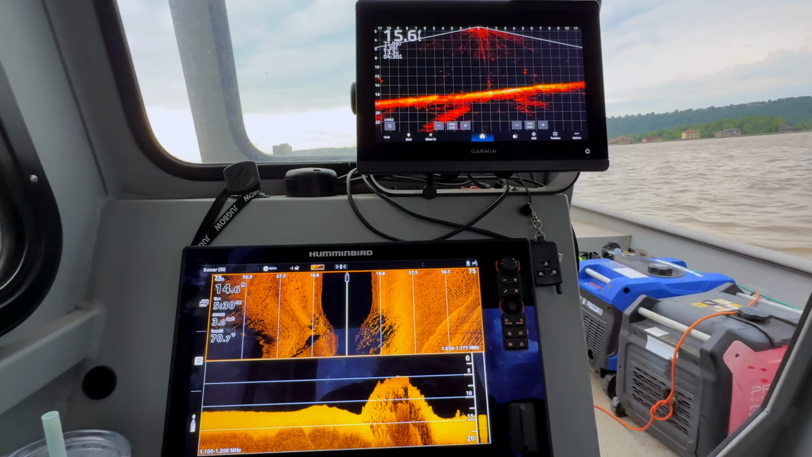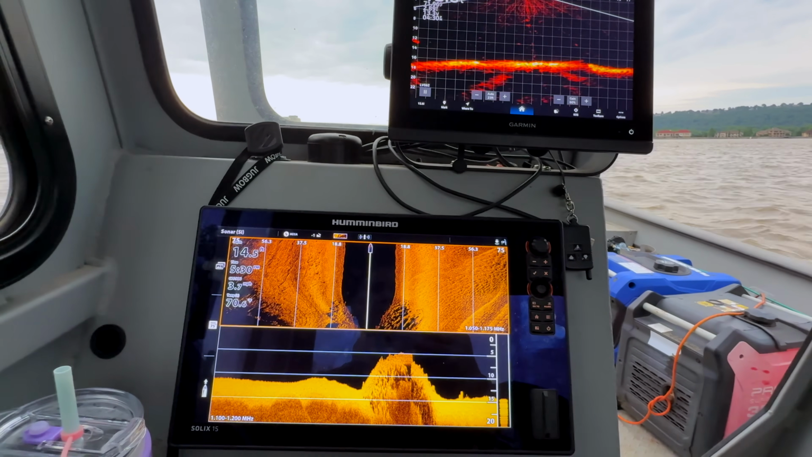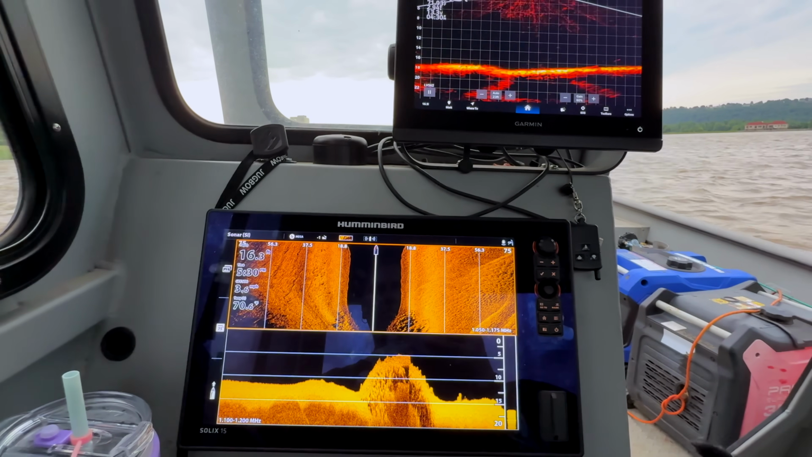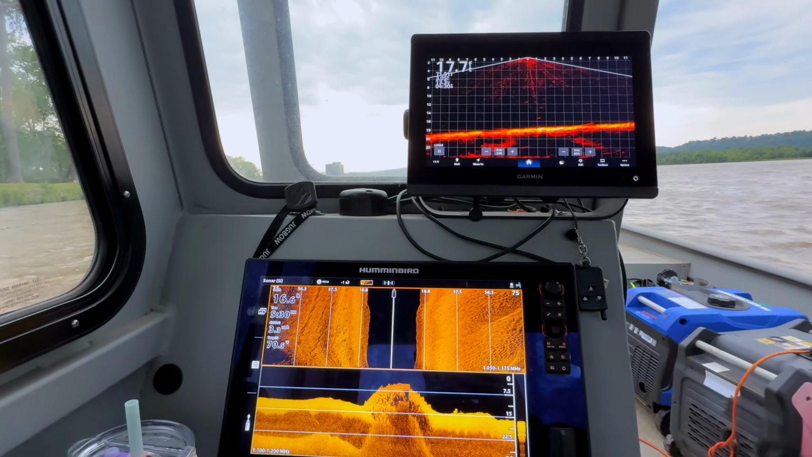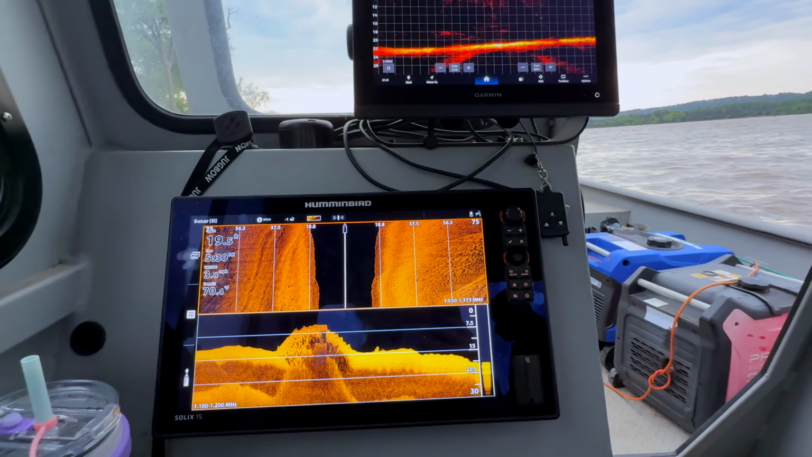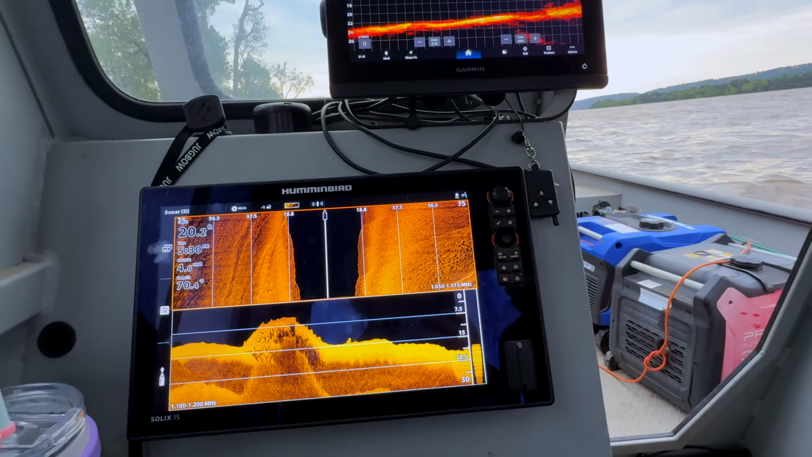Don't see anything out of the usual here. We'll go downstream a little bit, try to check that out, make sure. I've seen boat ramps have like a little drop at the end of them where the pavement ends, but that was, you'd lose your whole trailer.